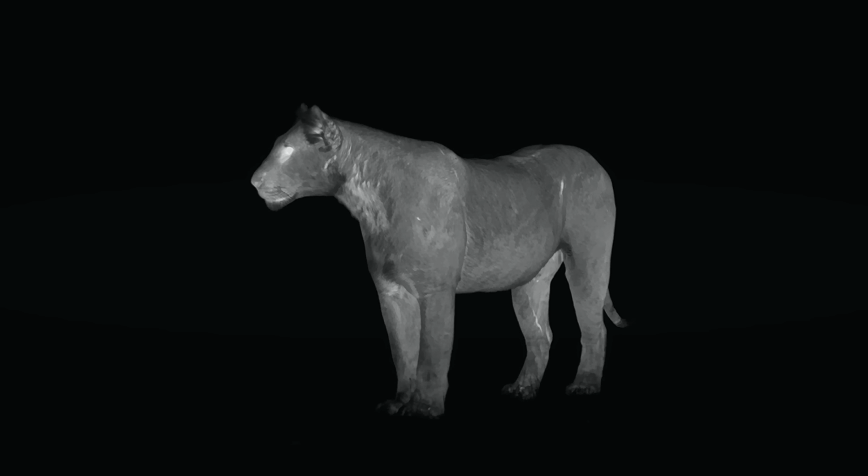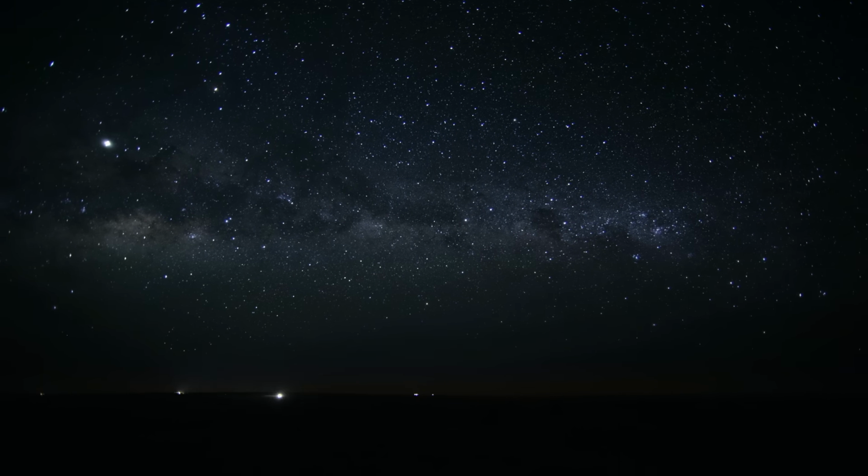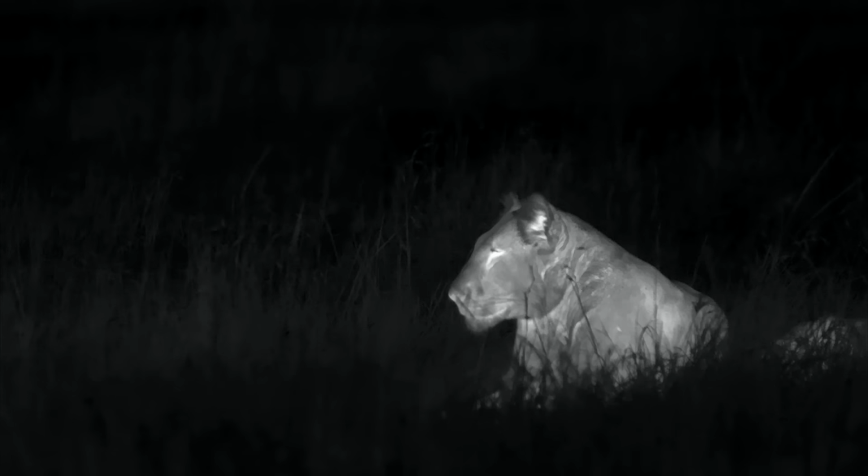Beneath the firmament, strange stars sparkle on the horizon. But they are lamps designed to keep predators away from cattle. While humans try to prevent any visits from wild animals, they themselves massively penetrate the realms of wildlife.